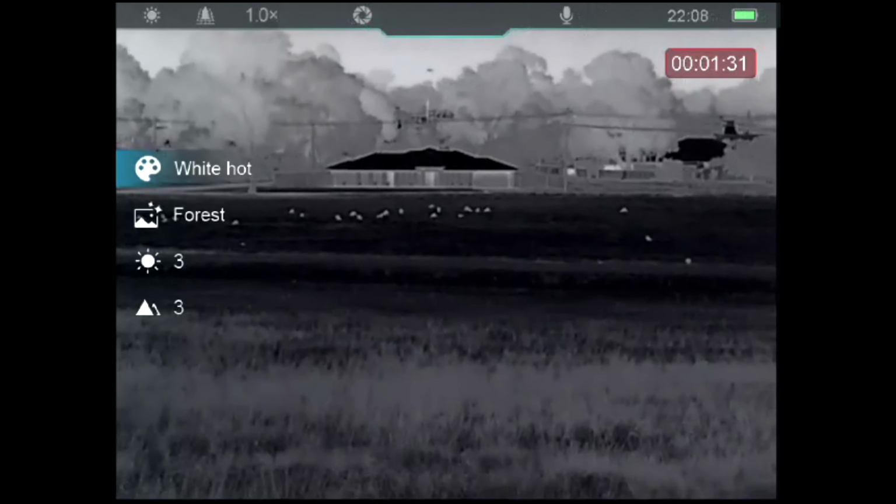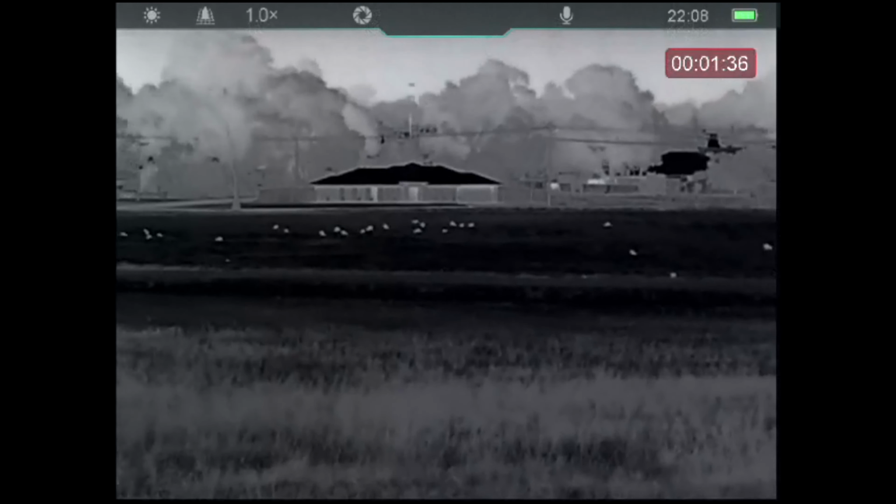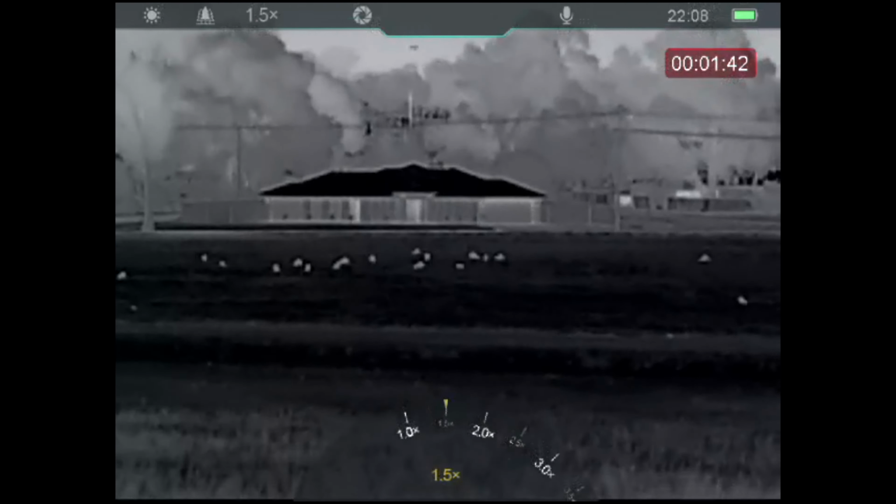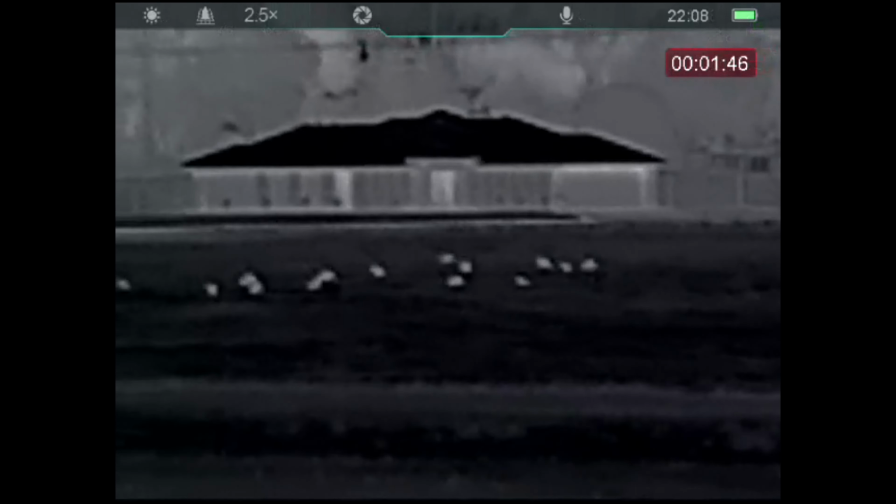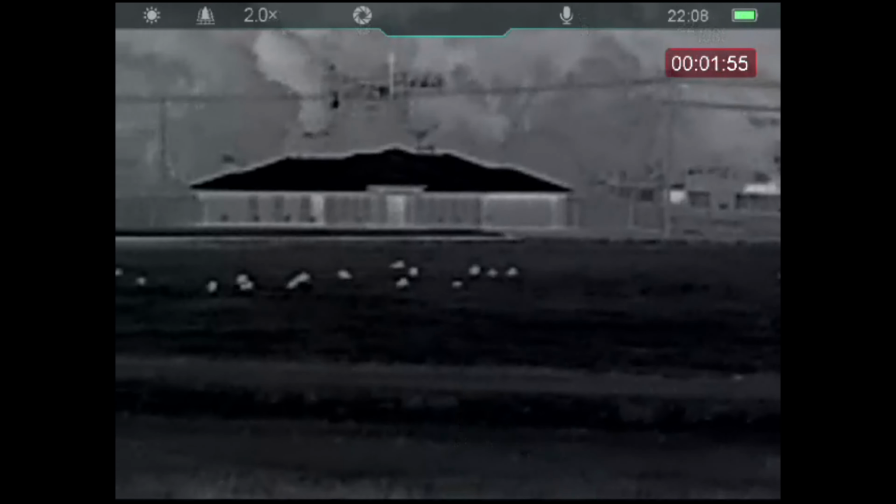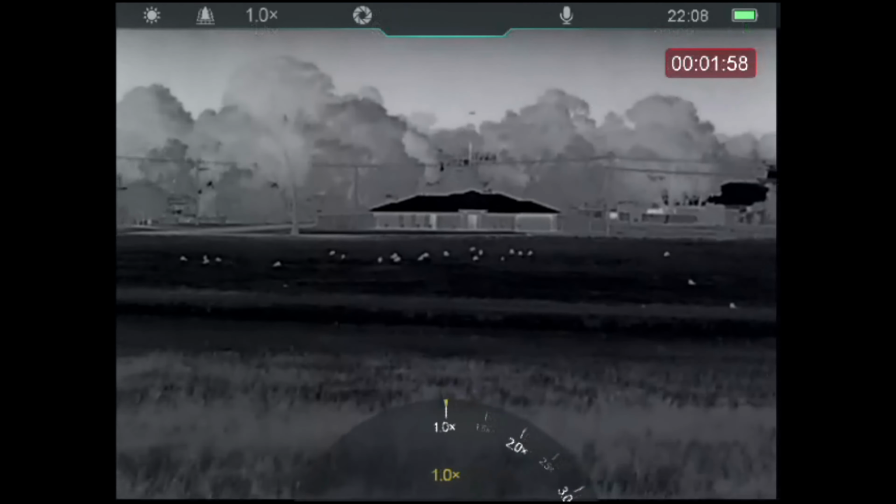While you're at this, you can also zoom in, so I'll show you a bit of that. So there, that will zoom back out. It's 1 time, 1.5, 2 times, 2.5, 3 times, 3.5, and 4. I find up to about 2 is pretty useful. After that, I'm not sort of gaining a lot out of it.